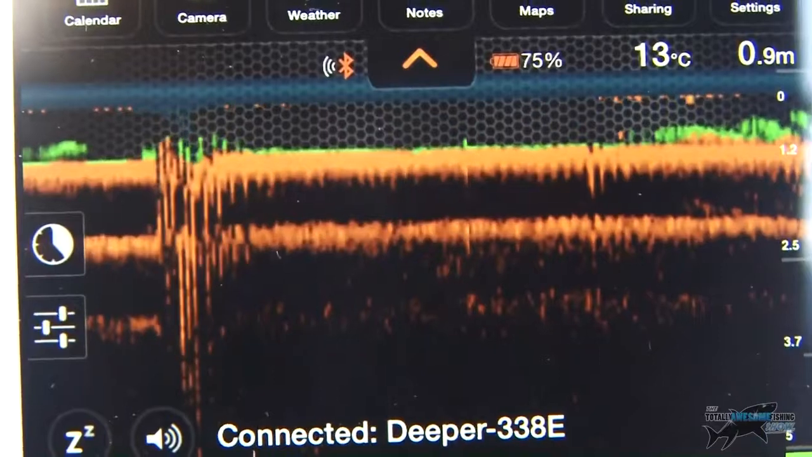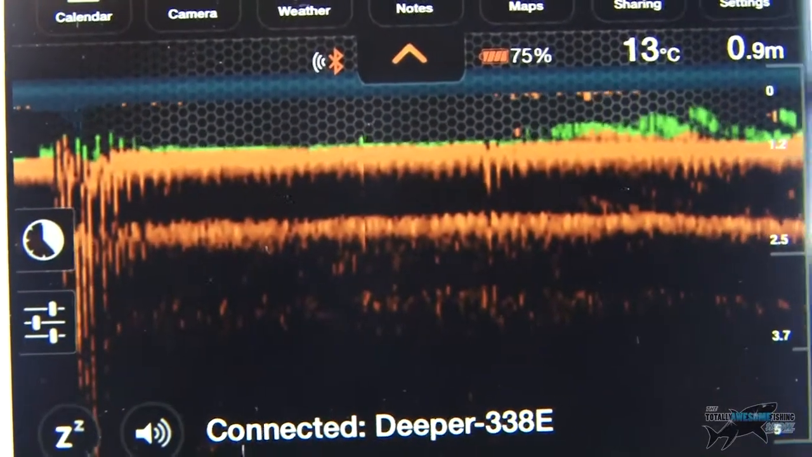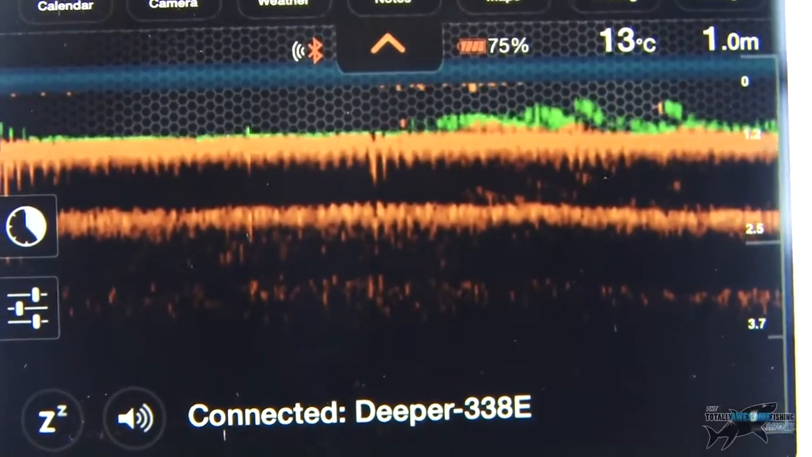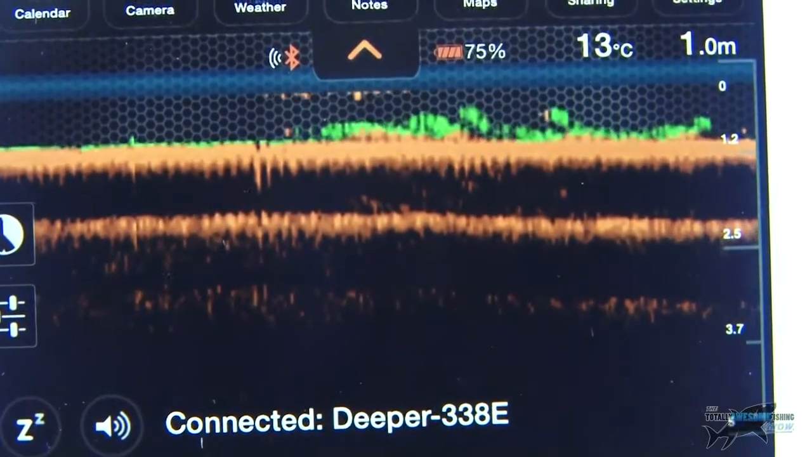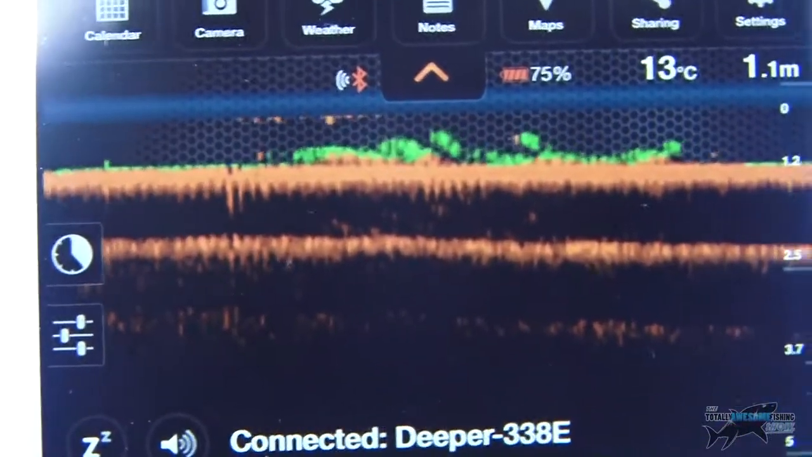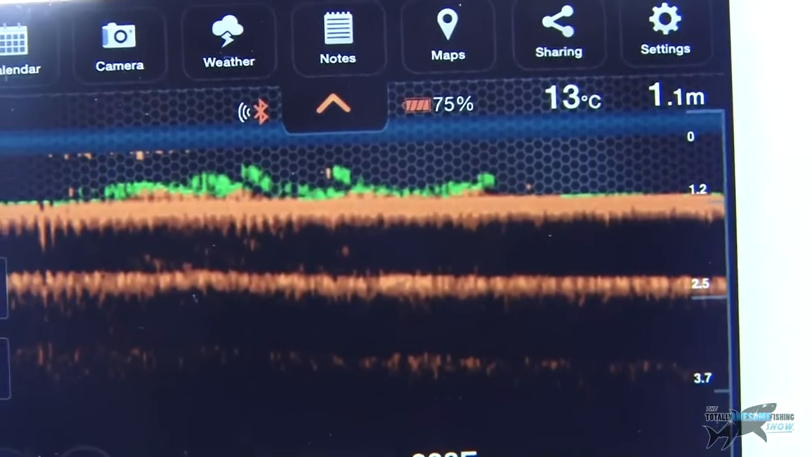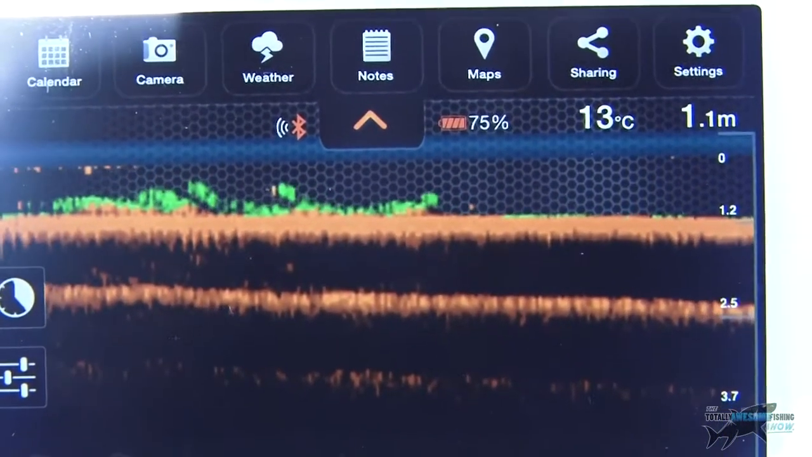Right, so I'm really slowly retrieving the Deeper now, and hopefully on the screen. The reason I'm doing it slowly as well is I don't want bow waves or water going over the top of it to affect the Bluetooth signal coming from the unit to my phone. So I'm just doing it nice and slow, and hopefully you guys can see on the app there the depth changing. It's not going to change a huge amount, I don't think, because it's relatively shallow around this area, but you might see the bottom composition change.